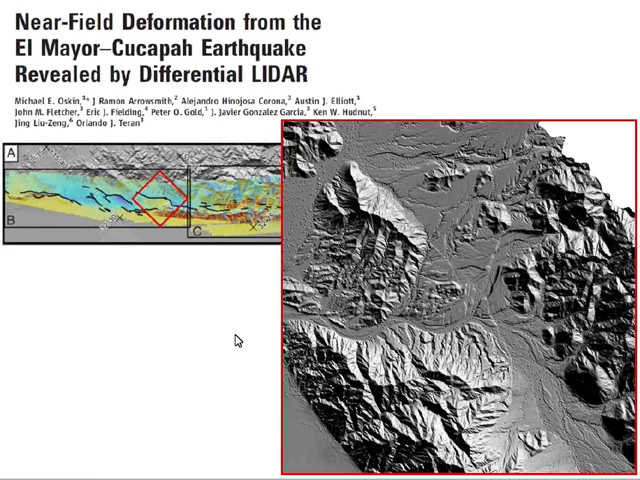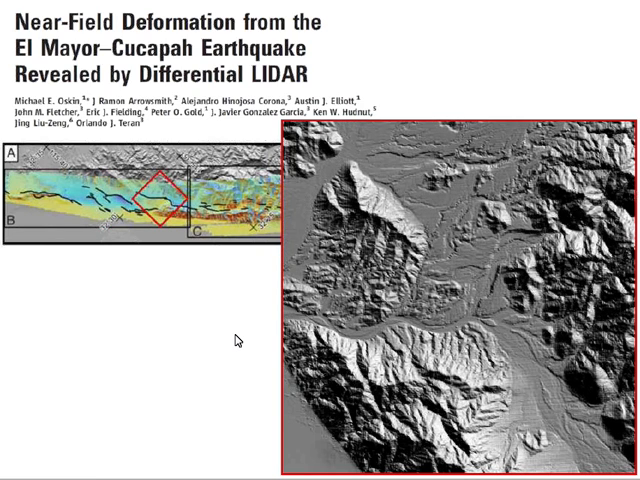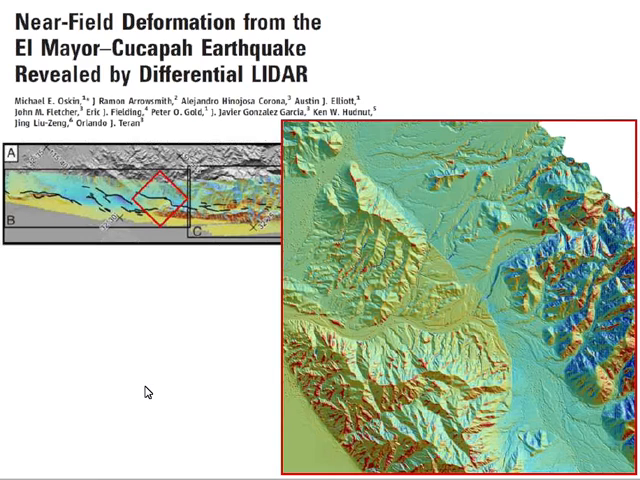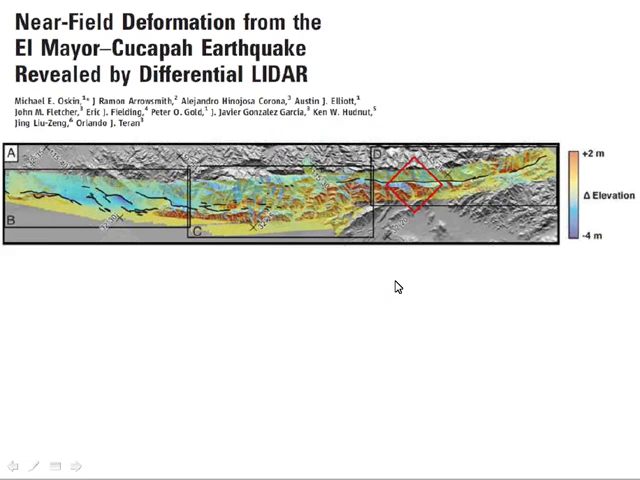Moving along, this is just another example. So this is the pre-earthquake data set and the post-earthquake data set. You can see this light line along here. That's actually a northeast-facing scarp. It's illuminated by the topography. And you can see, if I subtract one from the other, this side of the fault has gone up and this side has gone down a little bit. So slightly darker colors here, slightly lighter, warmer colors here.